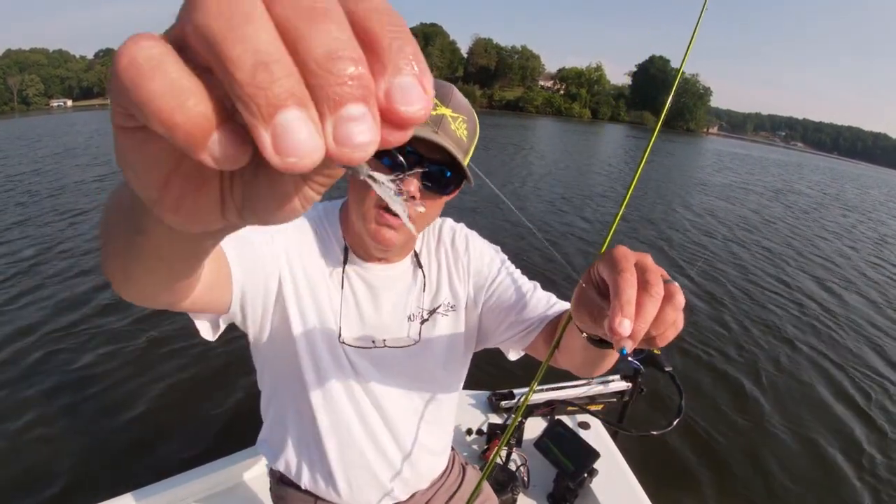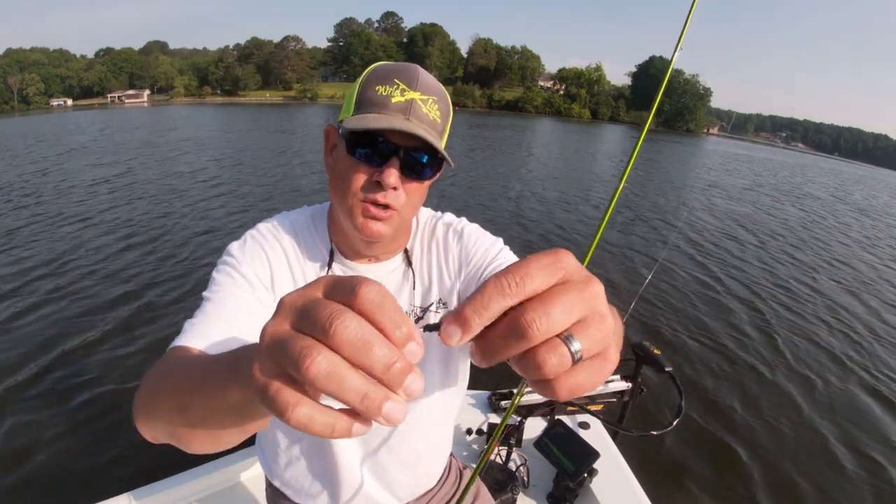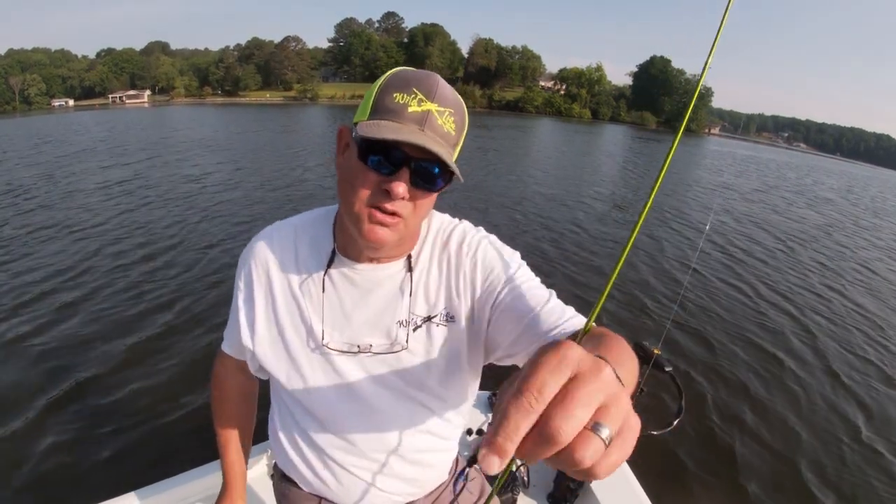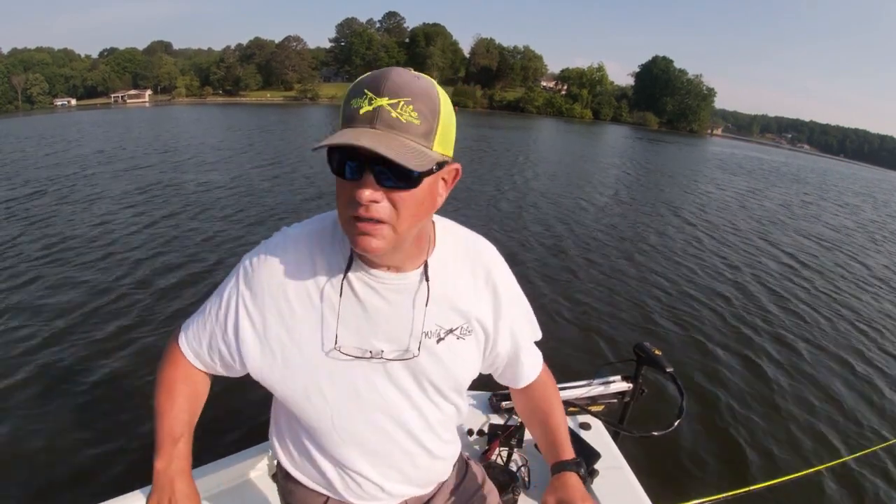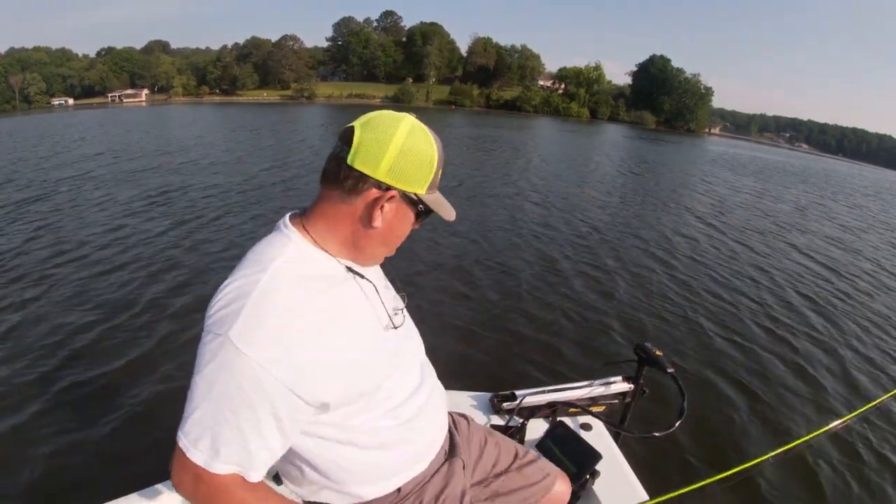Went right by that gray one, went right to that blue one. And since they're hitting that dark blue, that tells me they may be feeding a lot on aquatic insects. But anyway, let's turn around and go back up there.